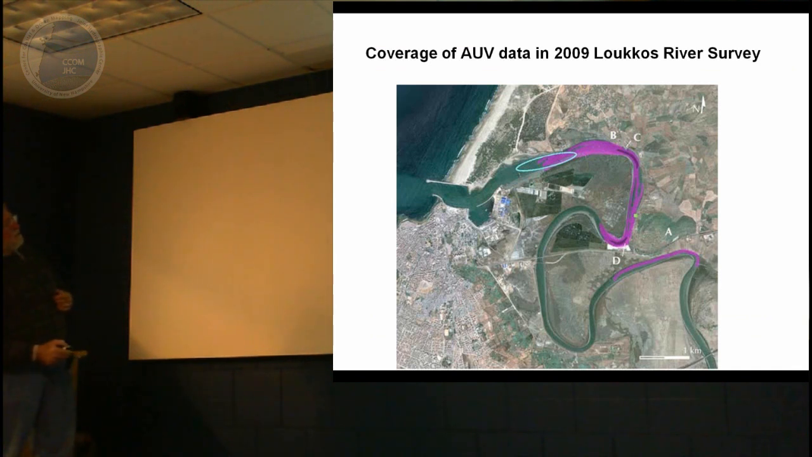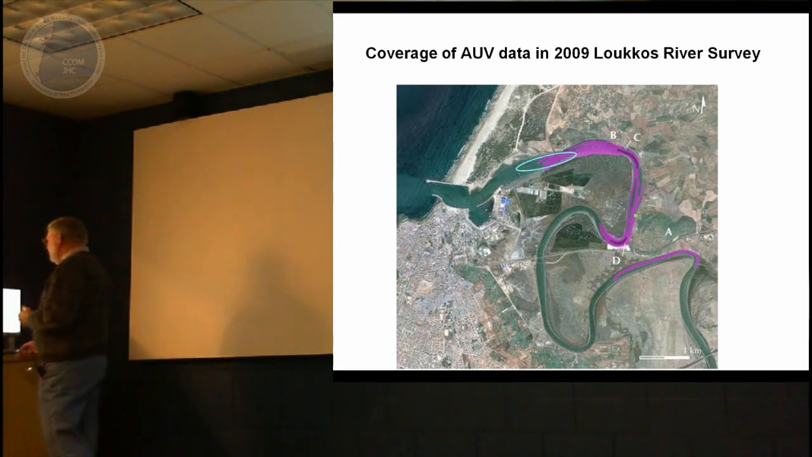And this area right here is the white cliff that I keep referring to.